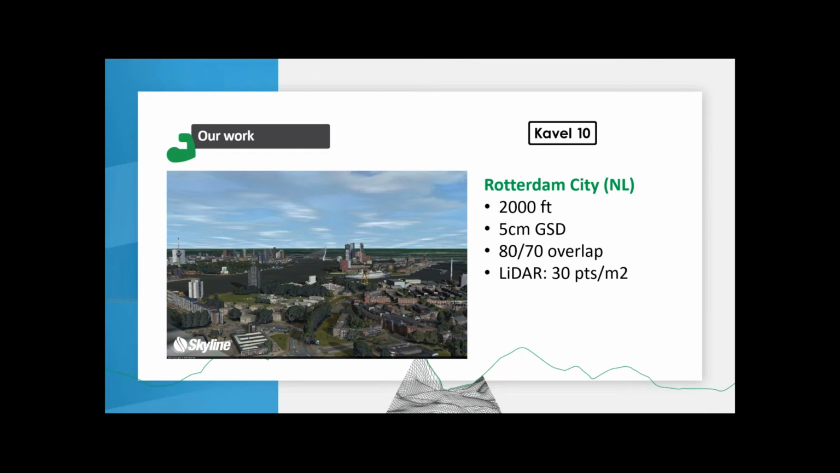It was started almost 4 years ago, I think. And we were honored to capture some data for the city of Rotterdam. It was captured at 2,000 feet, the same as the Tower Bridge. Those specifications are almost identical to the Tower Bridge, except we had a little bit more side overlap here.